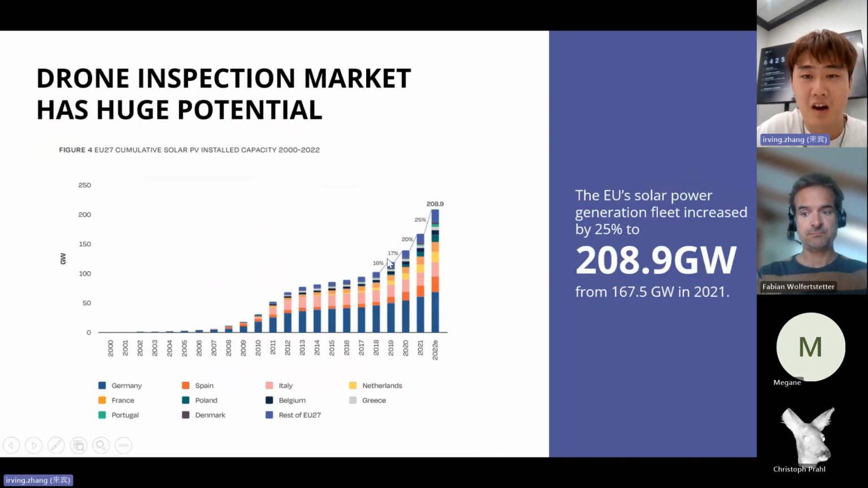Maybe lots of our audience are drone experts. They don't really have an understanding of gigawatts. Maybe I will translate a little bit. It takes more than 80 flights if we do the inspection with drones. So it's a very big number.